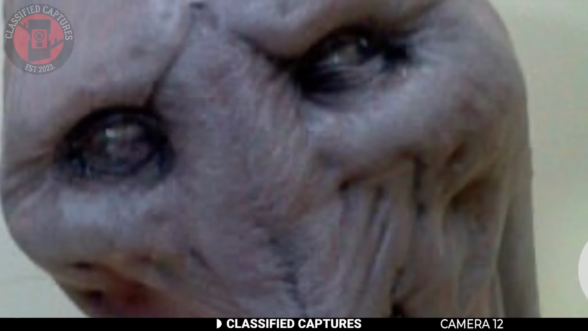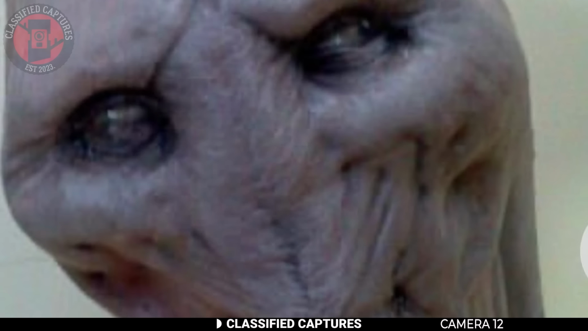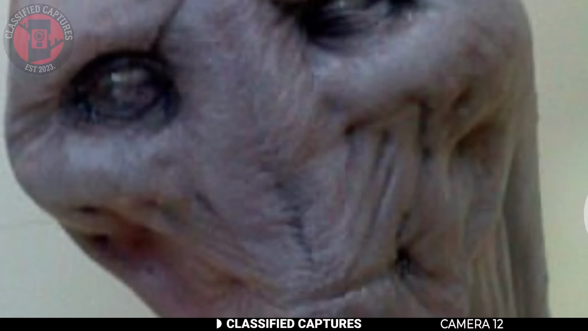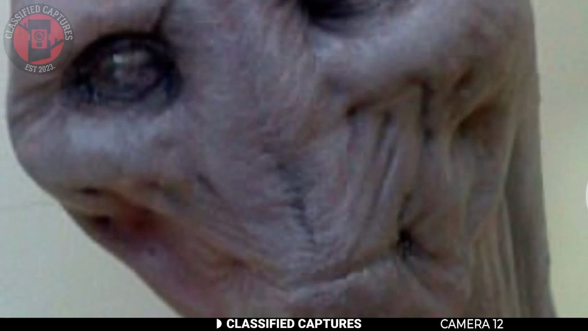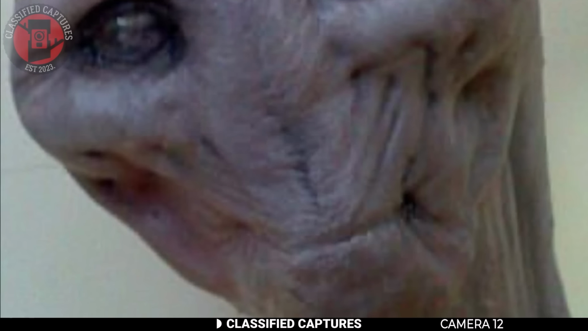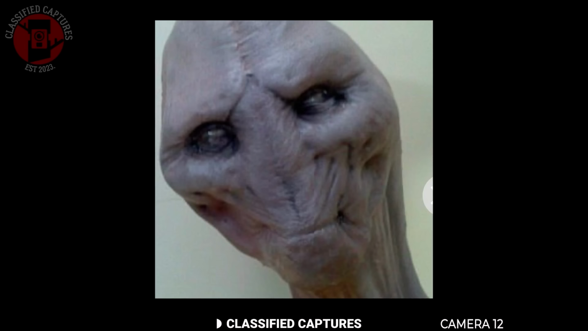This image is said to be a leaked photograph of an alien. At first glance, it doesn't look unsettling. The creature has large human-like eyes but no visible nose. Its head is bald and hairless, the skin is wrinkled and flesh-like, and the overall shape of the face is eerily humanoid yet clearly not human.